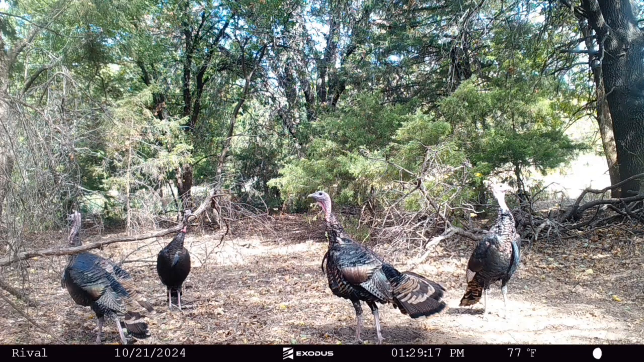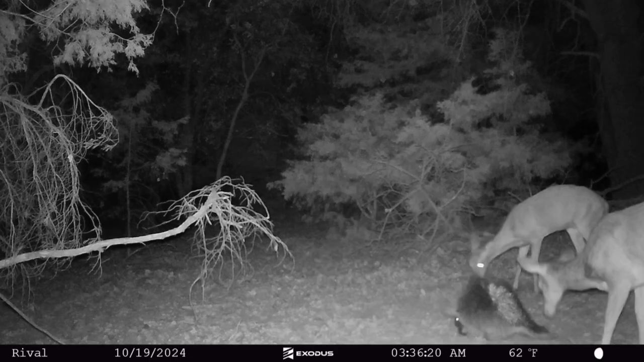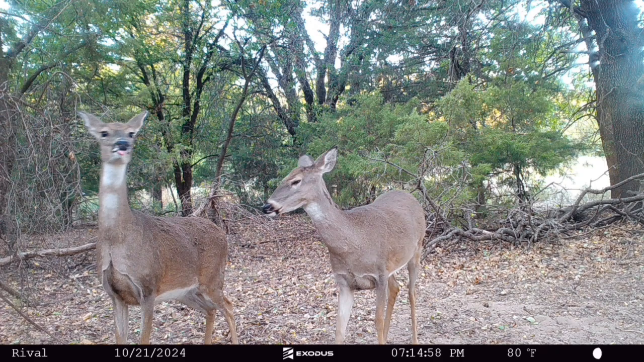I didn't just get pictures of deer, I got pictures of turkeys. I got pictures of a porcupine standing in here with a few does. Now this porcupine, of course, as long as they don't touch him, they're going to be fine. So back to the does.